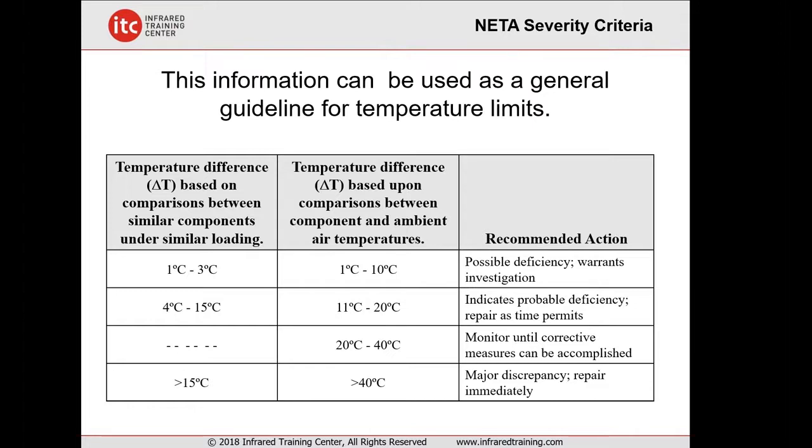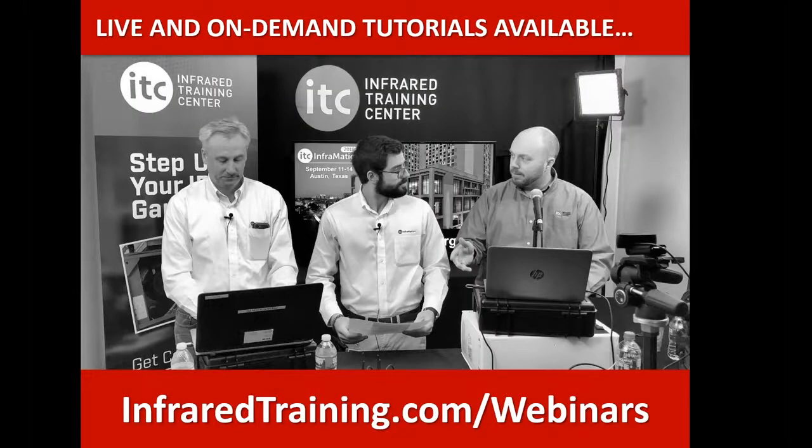And so that brings us into this part of the discussion here, temperature measurement accuracy and severity criteria. If you're using temperature to prioritize your anomalies and the things that you find, just be careful and make sure that you really understand that you are getting an accurate temperature, because there are factors here that will affect the accuracy of your temperature measurements when you're in the field, and it's essential for thermographers to understand that.